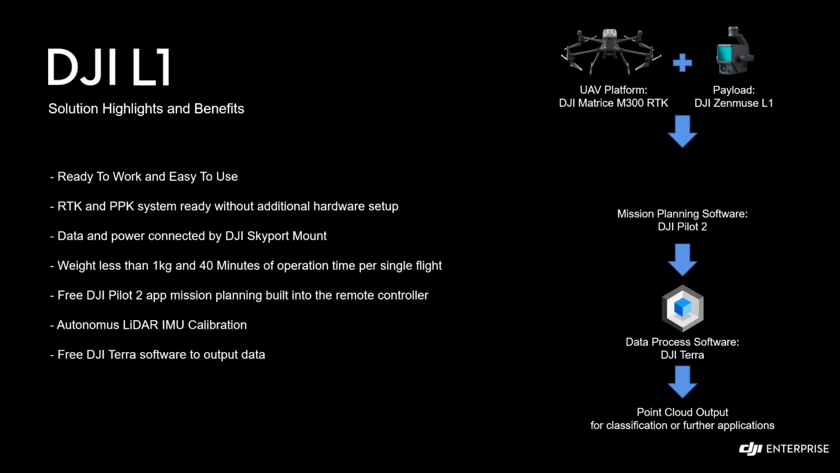Because of the high integration, we'll be able to control the entire weight of the L1 system to less than 1 kilogram, and that outputs 40 minutes of flight time per charge. So per flight, you'll have around 40 minutes of operation time. That is very important because you don't want to waste too much time setting the unit up when you're on the field. Again, saving a lot of time on the field is important to boost efficiency during the operation.